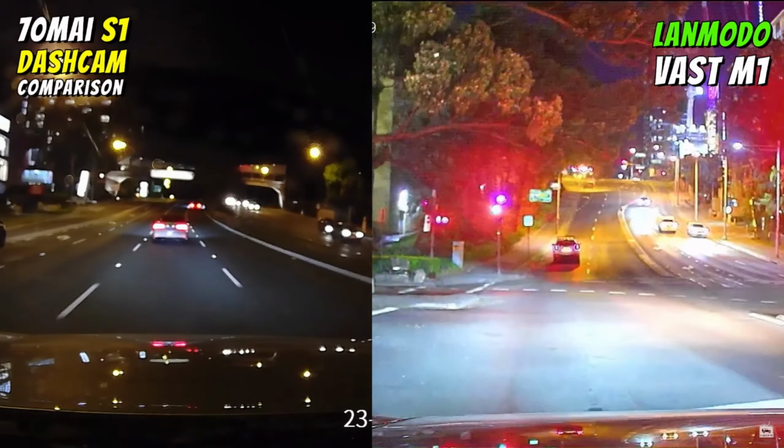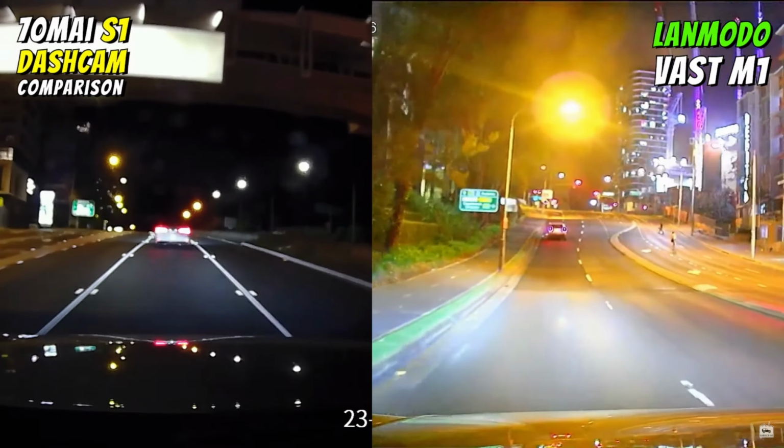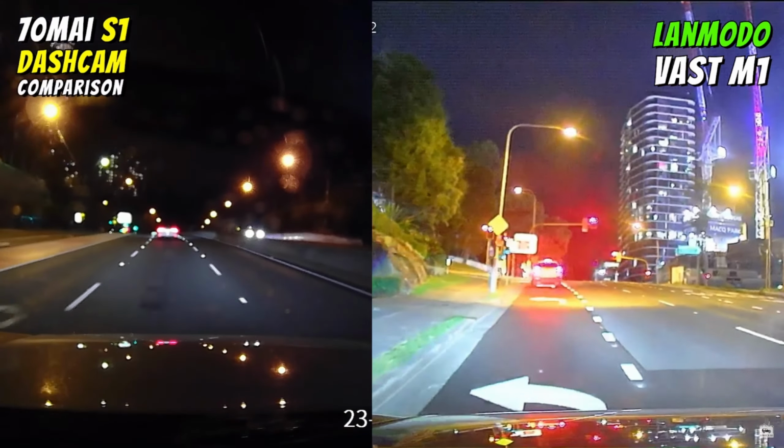Lanmodo is a dash camera, so let's not pretend that this is something as high quality as you doing some nighttime footage with your iPhone 15. Like, no one pretends it to be that. However, when you look closely at the footage of these two cheap and expensive dash cameras, you can see the difference. You can see just how grainy the footage on the left is, and you can see just how relatively well-defined, feature-rich, filled with light, obviously, the footage on the right is from Lanmodo in this particular case.